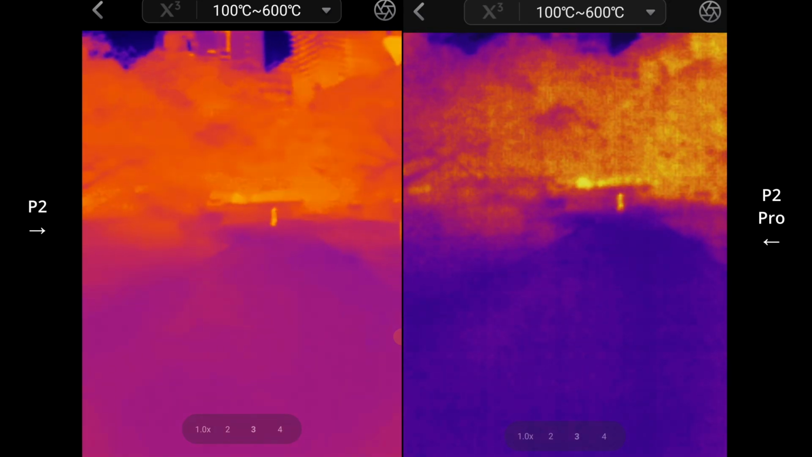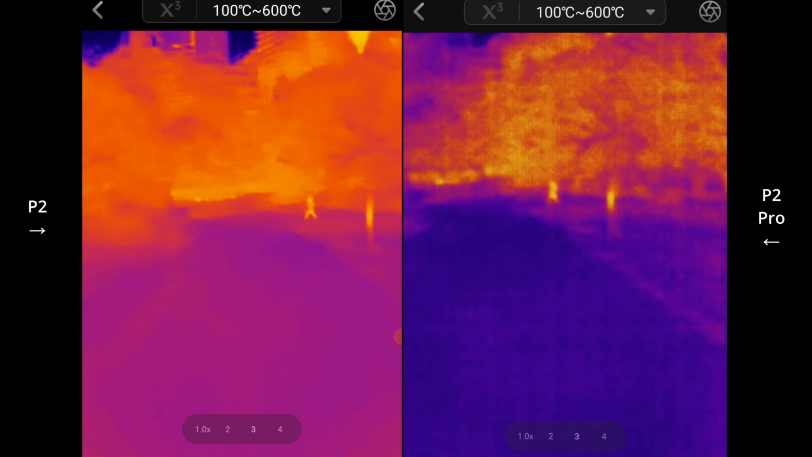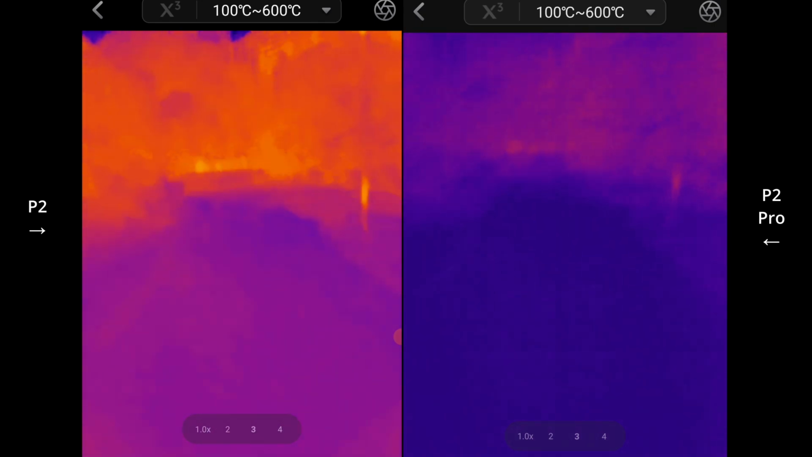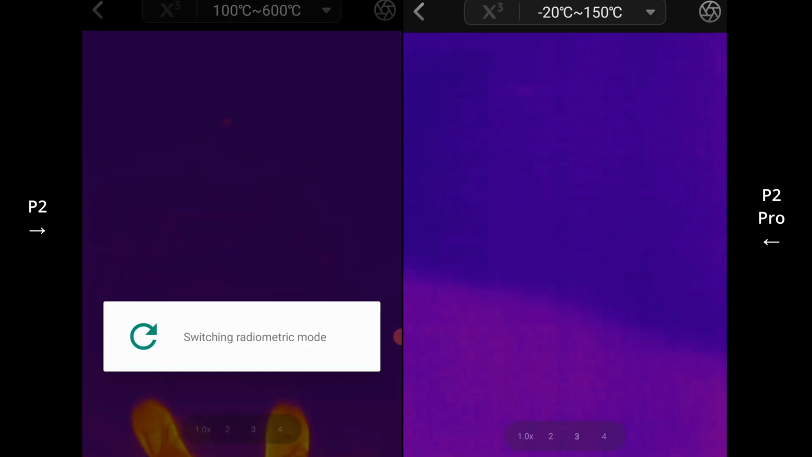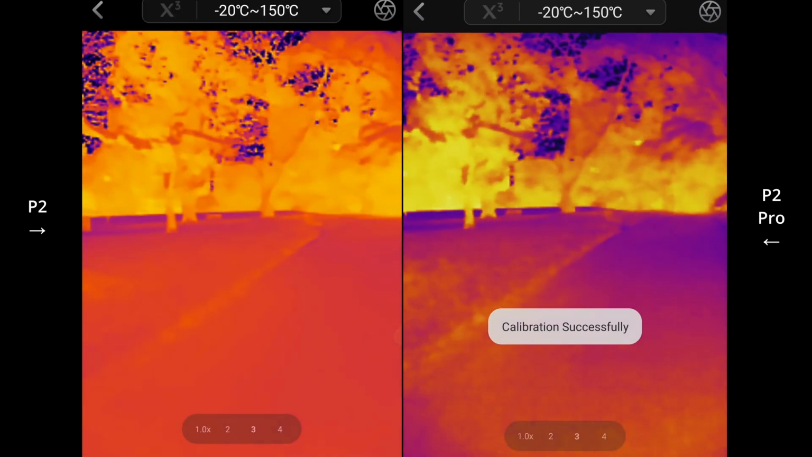Not all too different, but it's a bit more grainy, I guess, on the P2 Pro for some reason. Yeah, a little bit grainy for some reason. Pop it back to the negative 20 Celsius to 150 degrees Celsius.